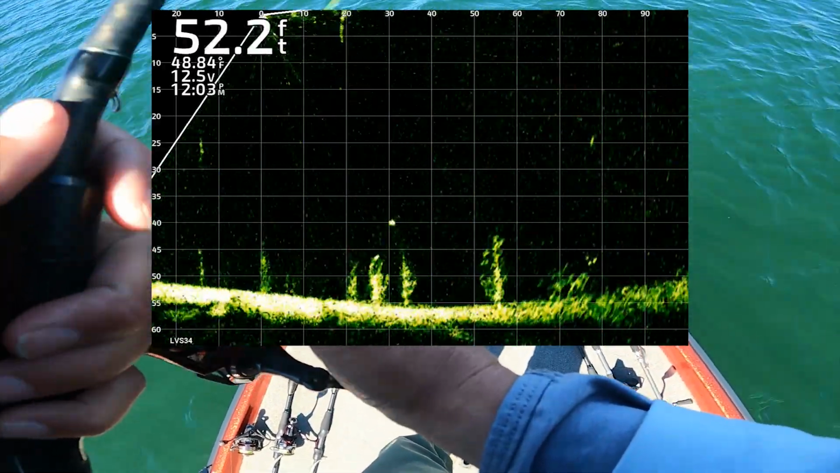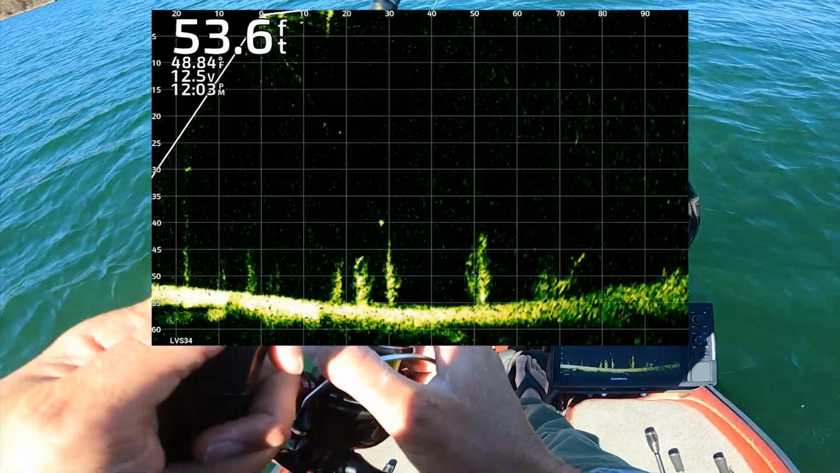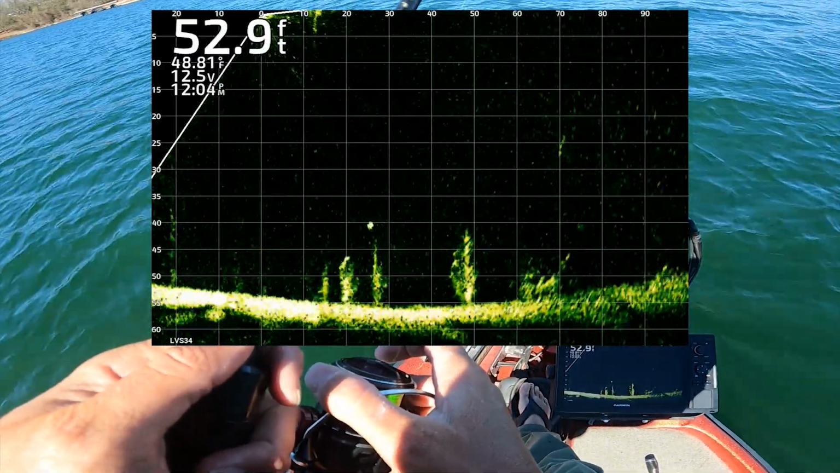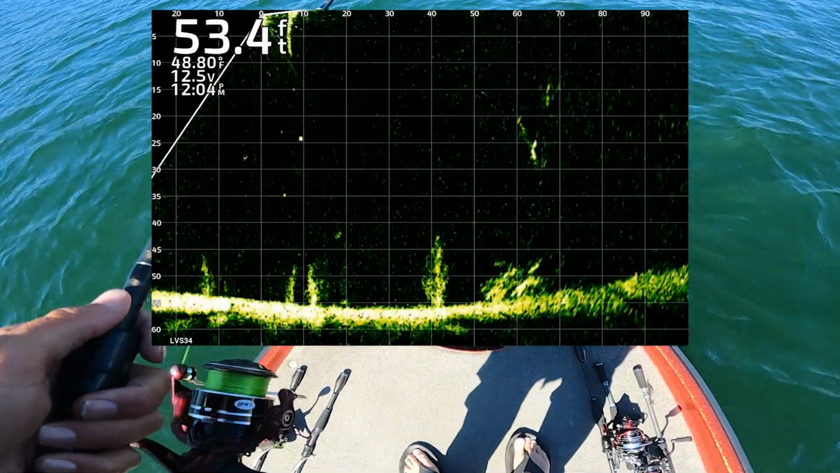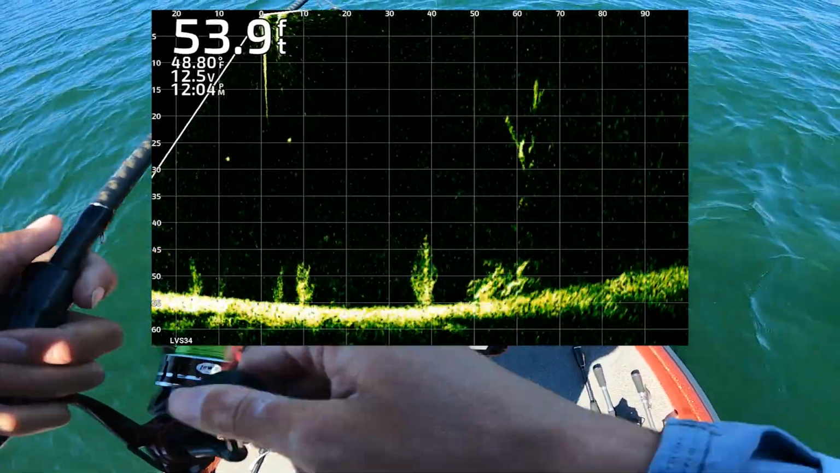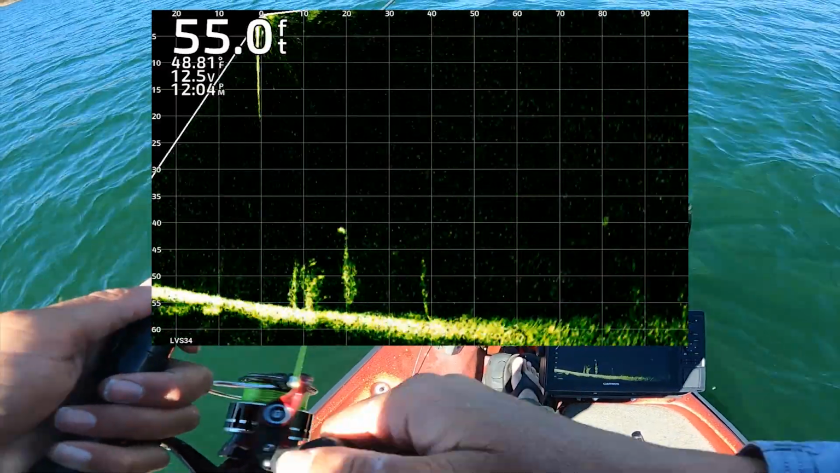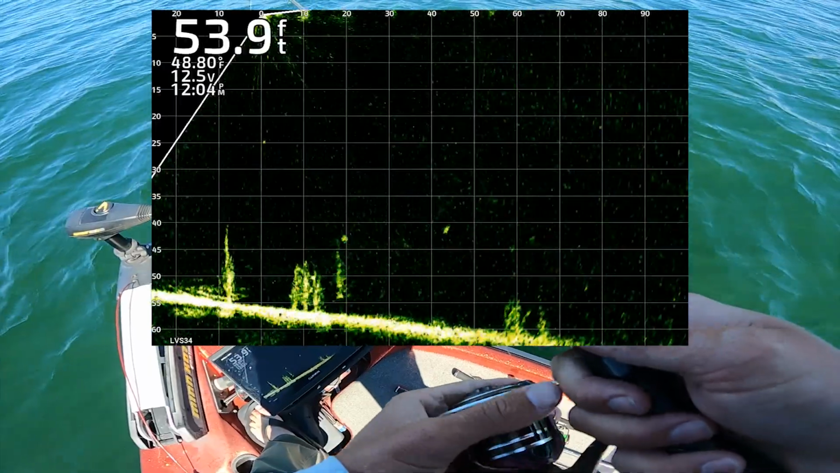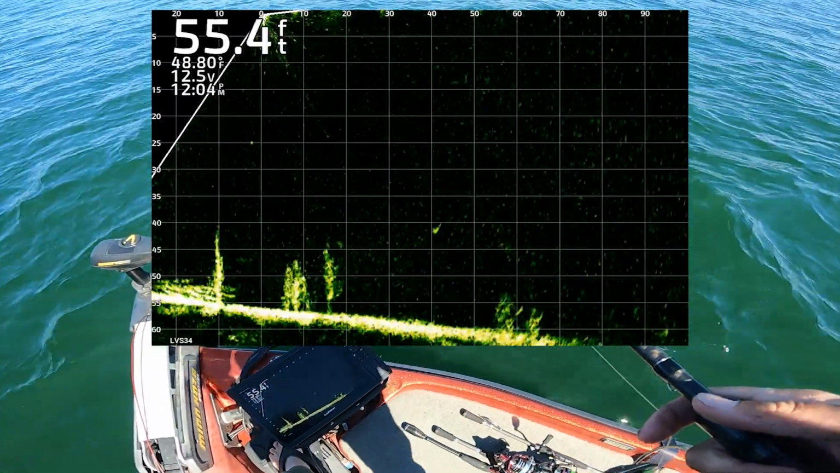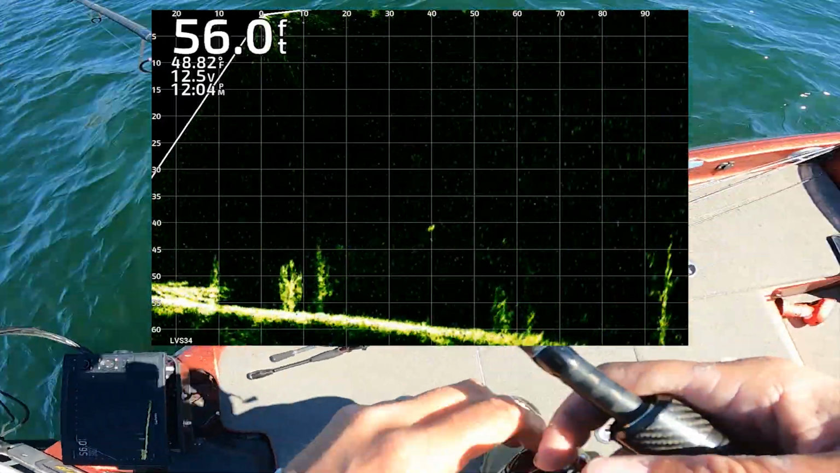What are you doing? Fish? Thing just stopped. Like that fish just stopped, and like knew something's up. Dude, you're 50 foot down. Where you going? I know one thing ain't happening.